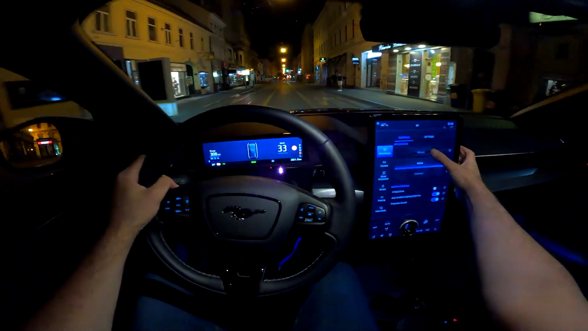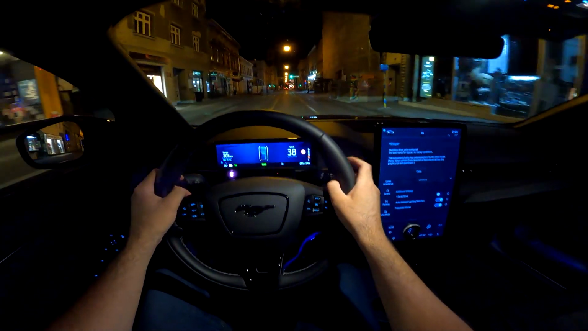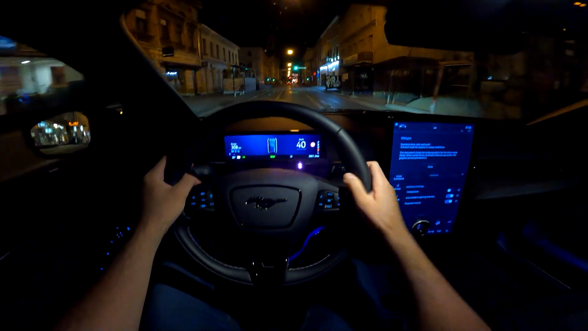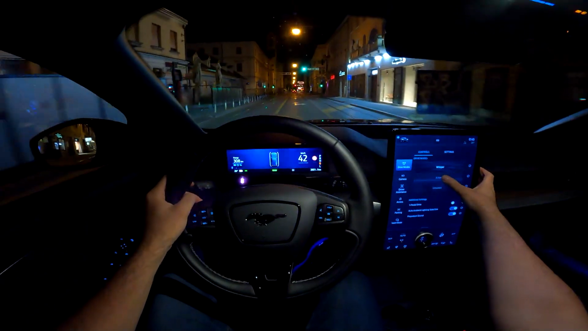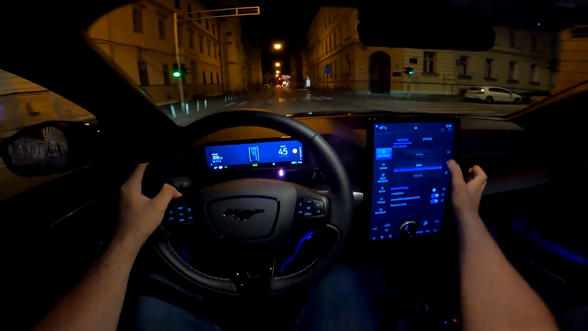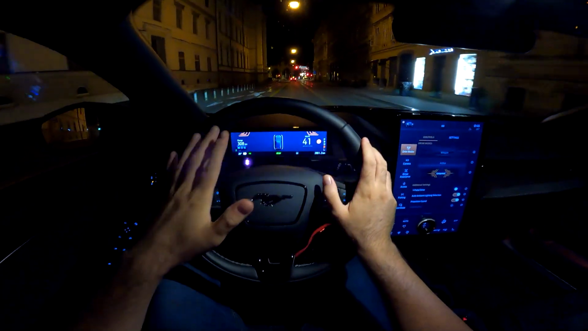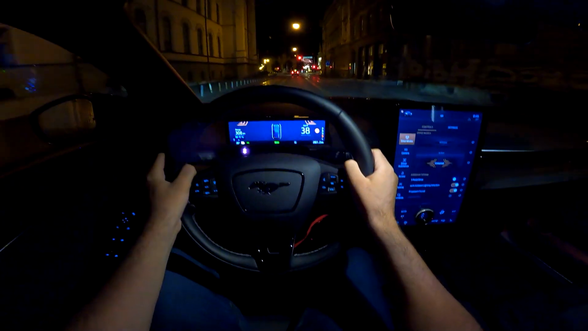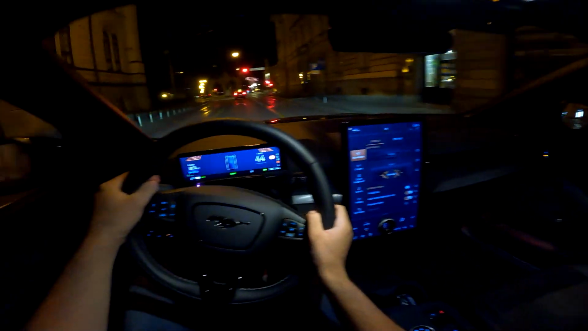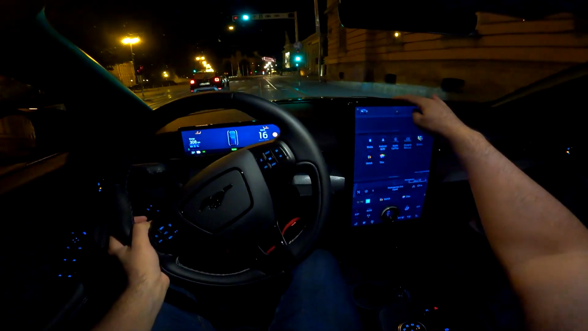Whisper is ideal for slippery or snowy conditions, and the active would be, let's say, the everyday use. And untamed, this is like full sporty setup, and when you touch the throttle in this one, it really feels amazing.